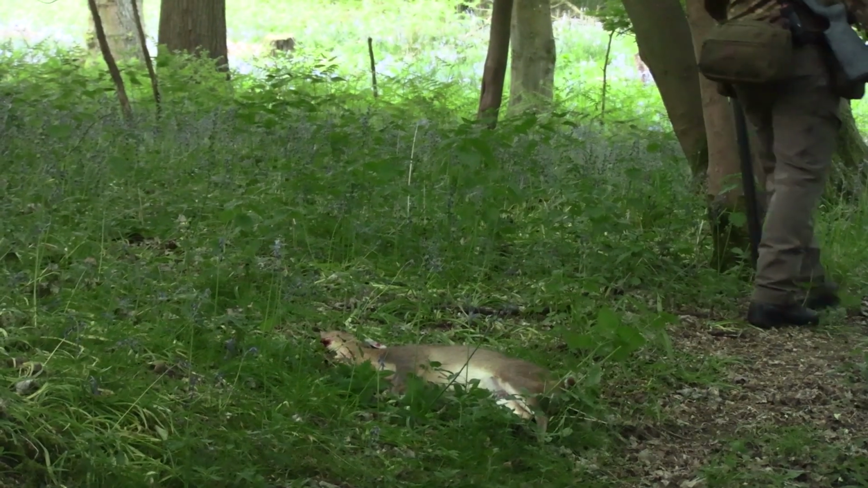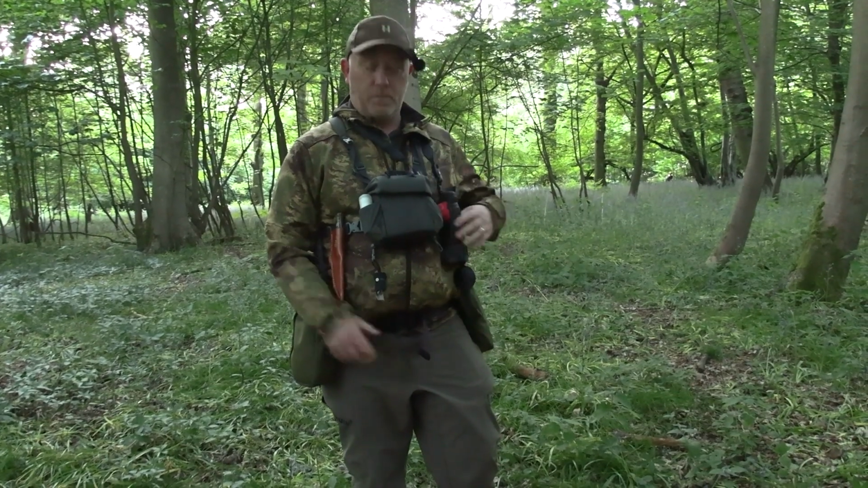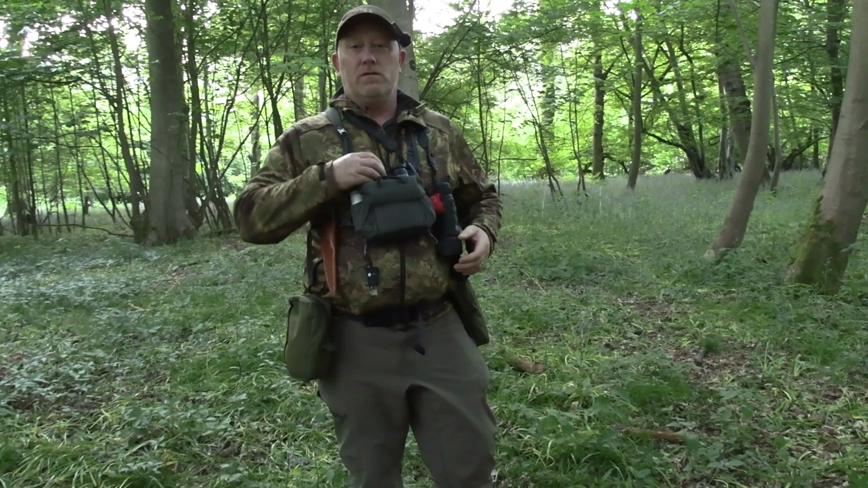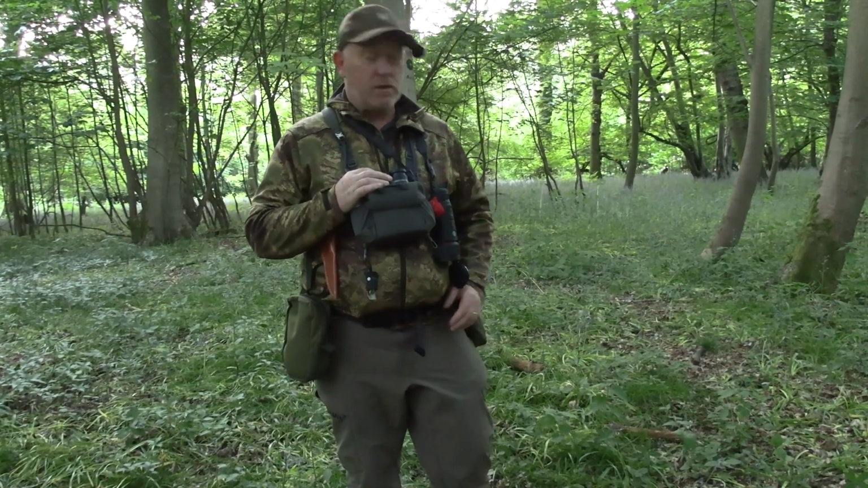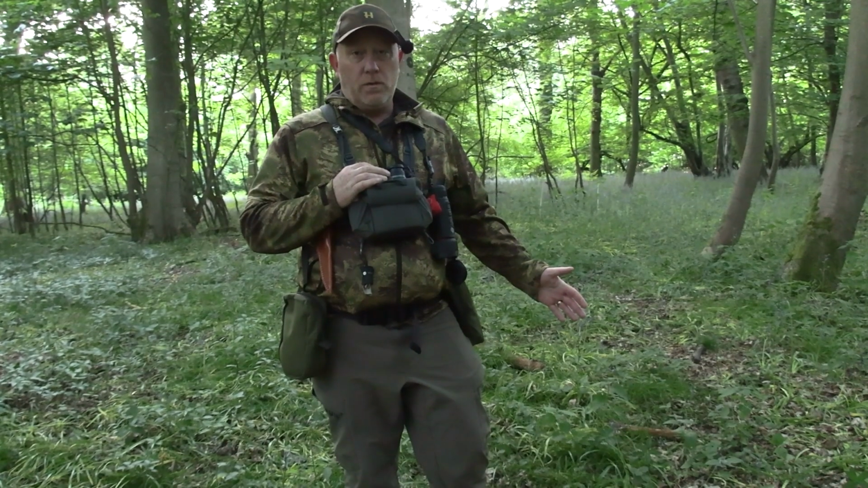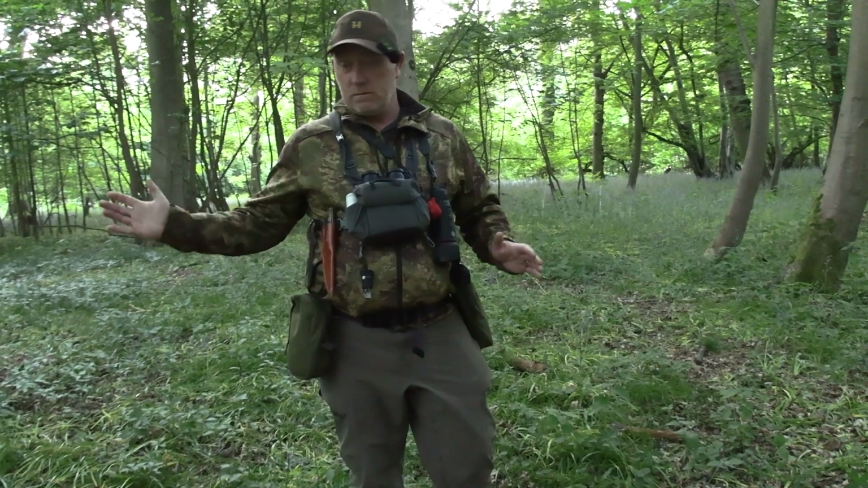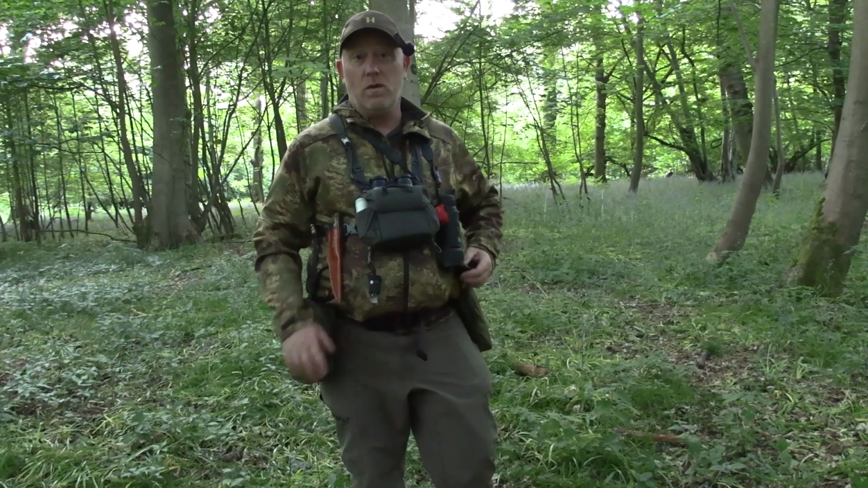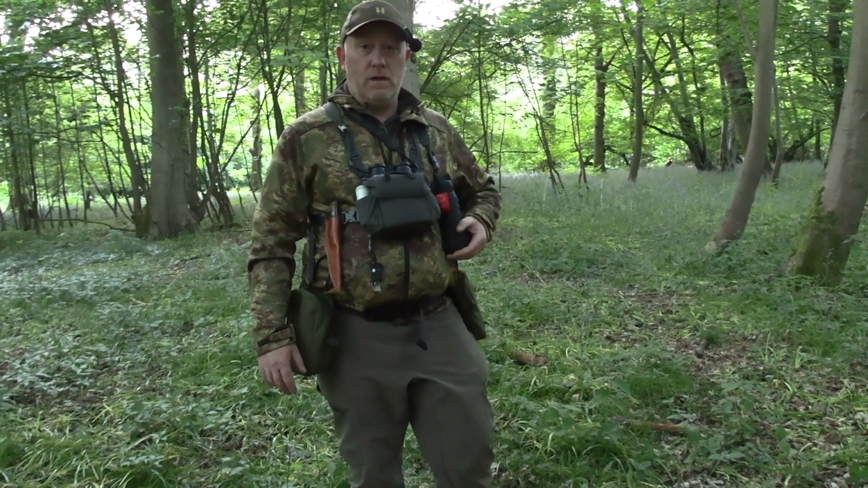Right, so obviously looking through the scope, I saw it with the thermal. You still have to double check with the binos. So I could see that she's quite pregnant. The reason we picked the pregnant ones is then there's no dependent fawns out there starving to death if you kill its mother, basically. So it's the ethical thing to do.